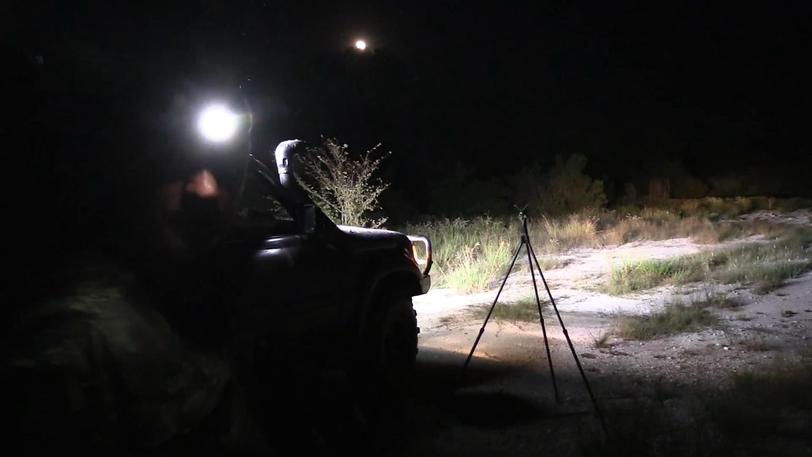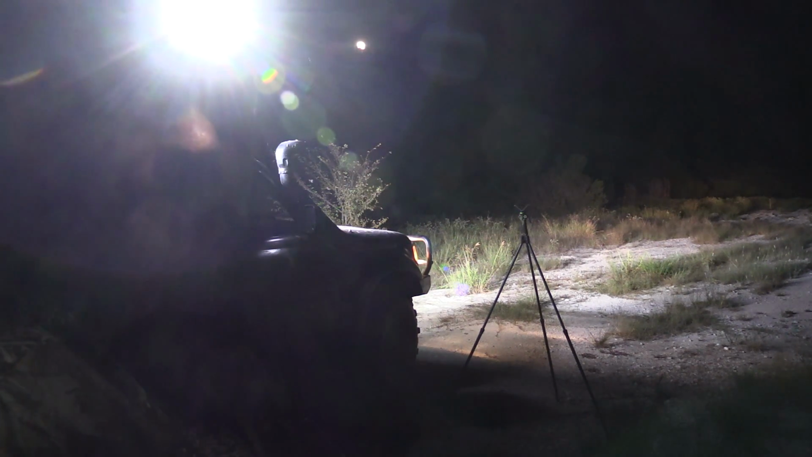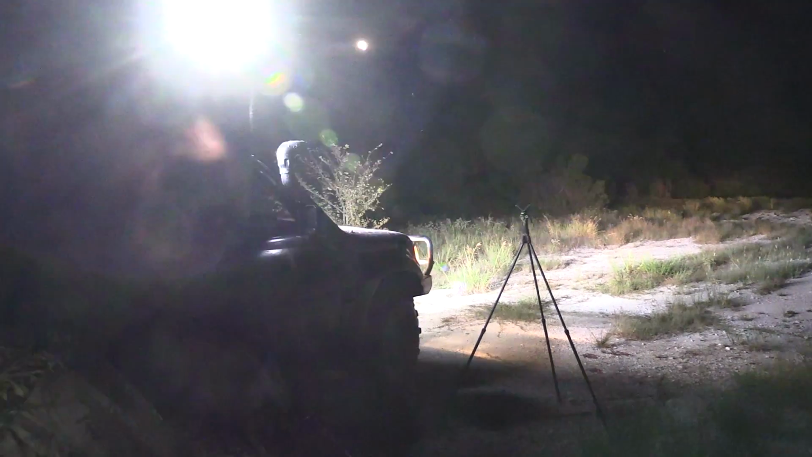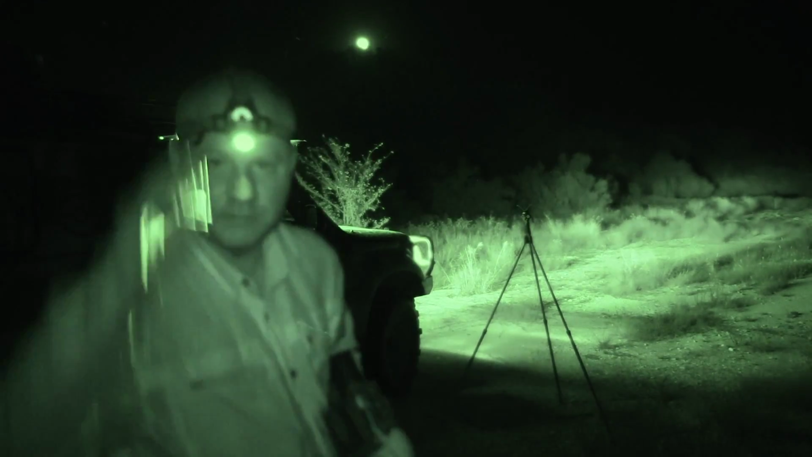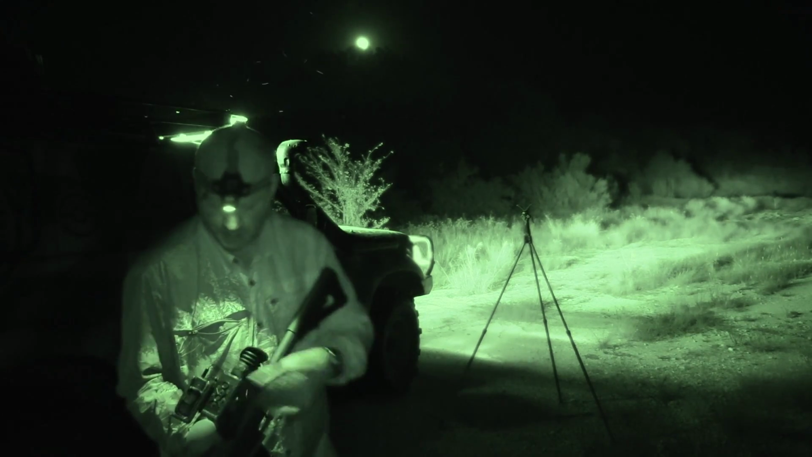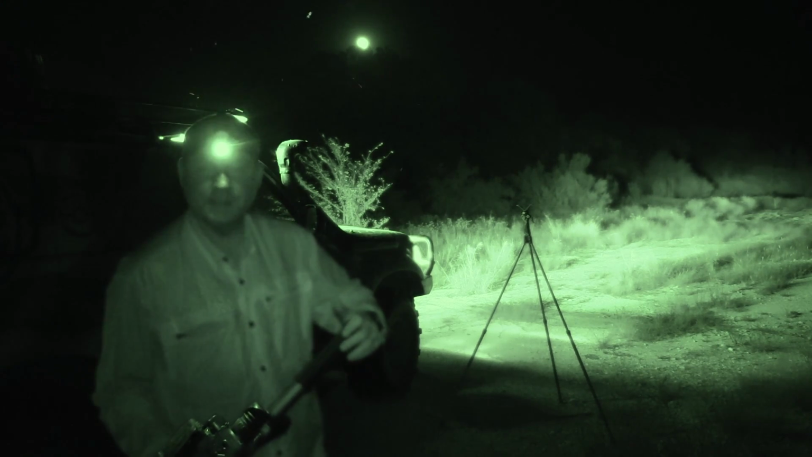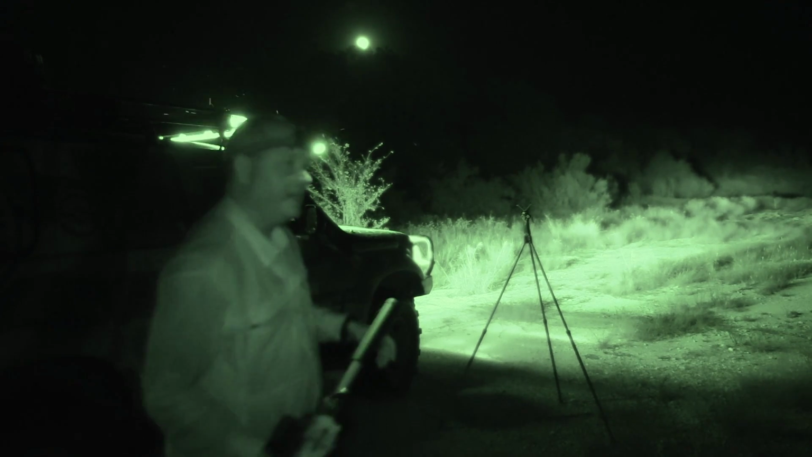I don't know if you can see it or not, but the moon's coming up. It's a full moon tonight. In fact, I'm going to switch to infrared mode on this camera because I don't think we're picking up anything. And here we go. That should be much better. And we'll just check for zero real quick on the rifle, and if that's good, we're going to go hunt some tall corn tonight and see what we can find in there.